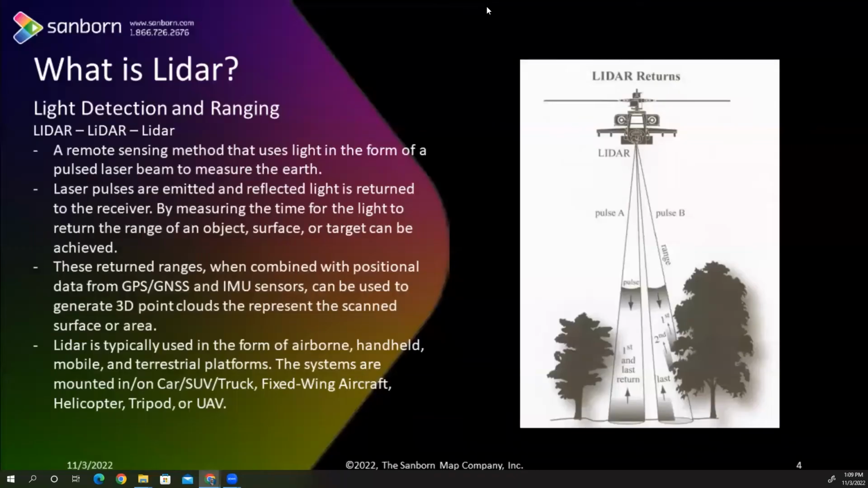It is an active sensor that will use light in the form of a pulsed laser to emit laser beams and then measure the Earth that it flies over in terms of airborne. Basically, it is a very highly advanced rangefinder that is emitting, at this time, millions of pulses a second to measure everything from trees, buildings, ground, and even now getting into water and below water.